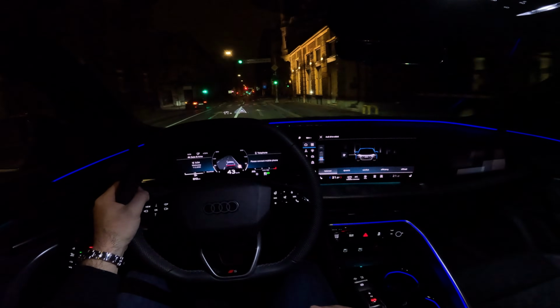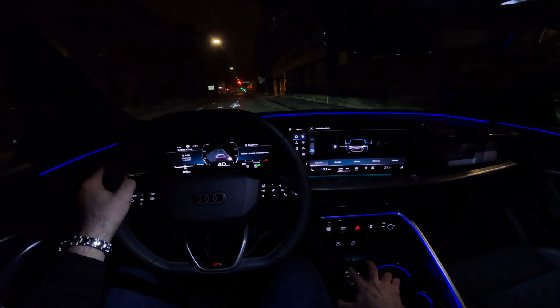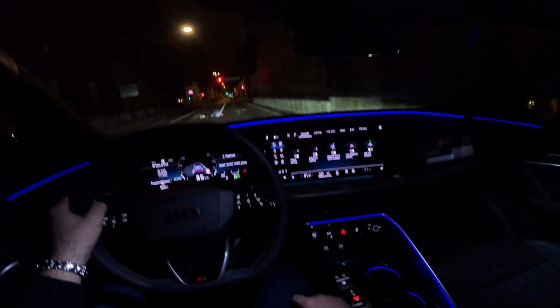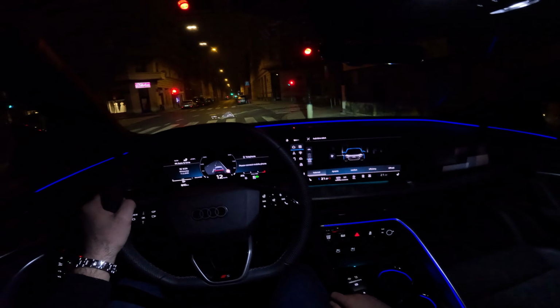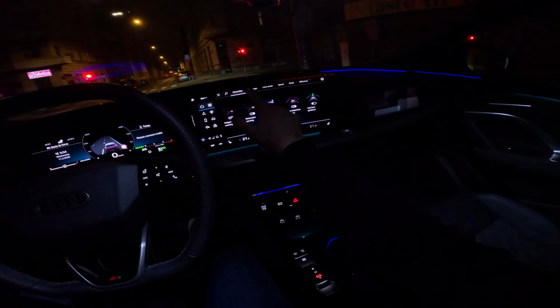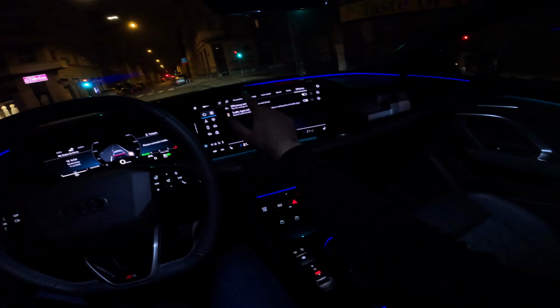Of course, this car is packed with technology. By pressing the button here, you have the shortcut for the driver assistance safety systems. There's a lot to choose from here, and then you can select how you want various systems to work. So you have favorites, warnings, lane assist, speed, brake, and efficiency.